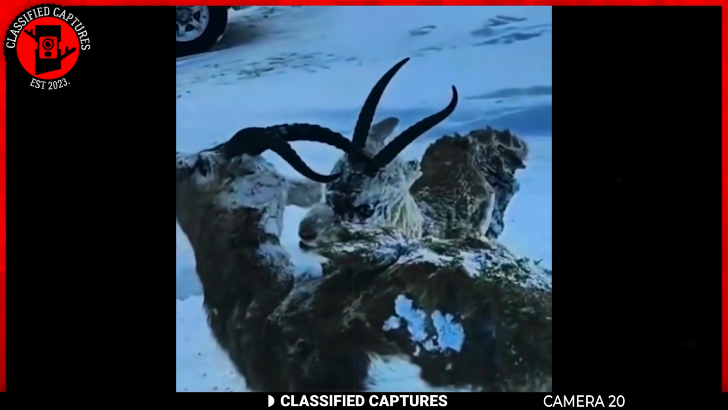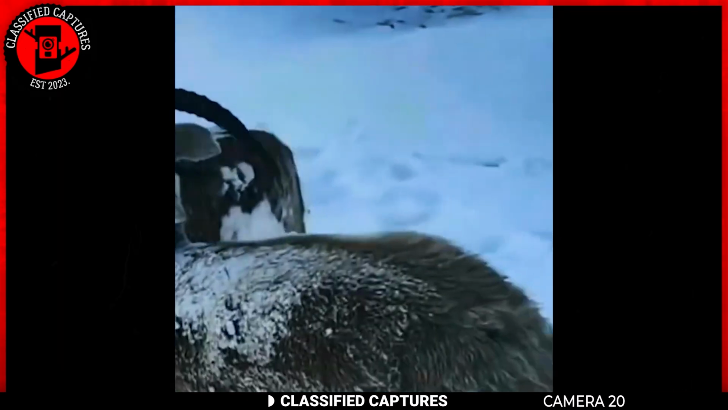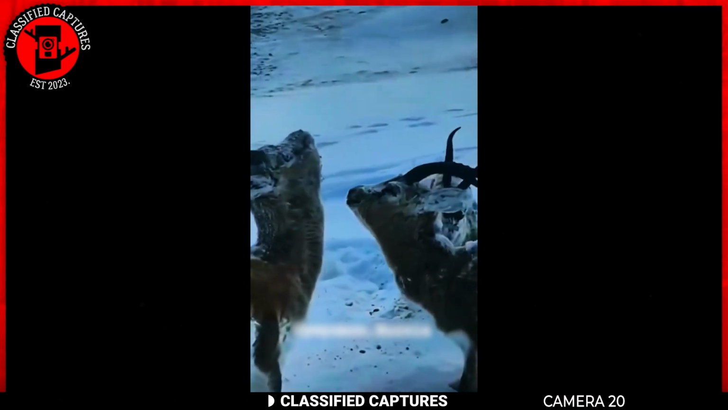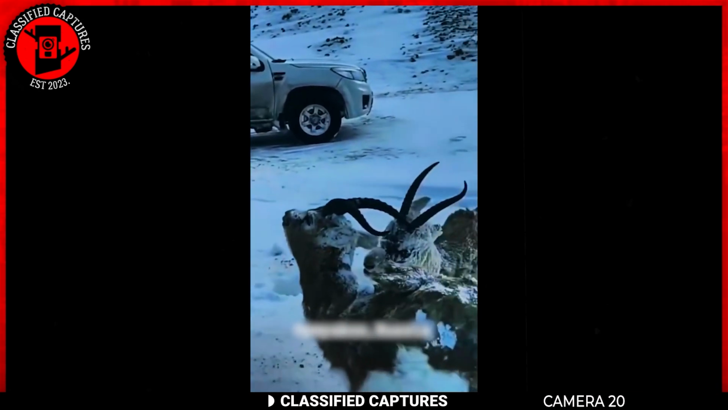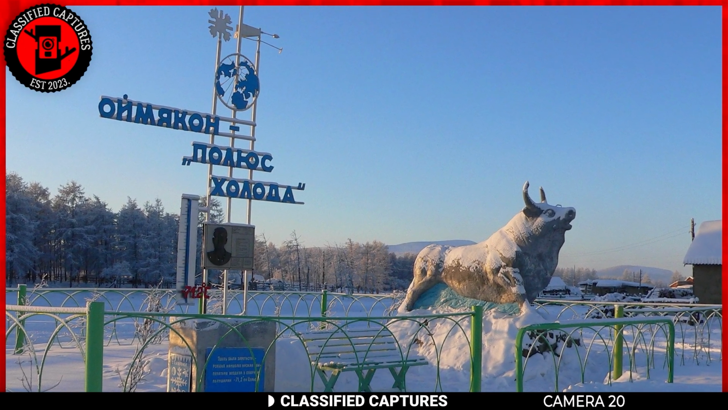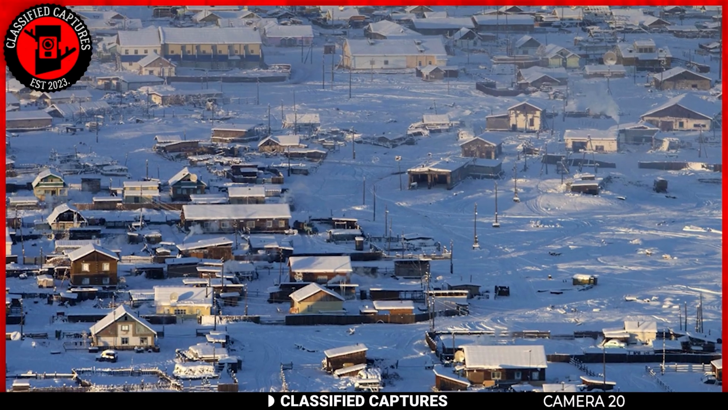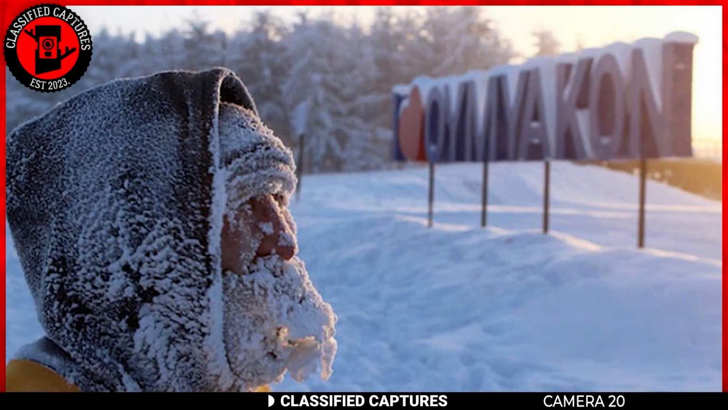3 mountain goats frozen in time, their bodies overtaken by the relentless cold. It's a harsh reality, especially when you consider that temperatures can plummet to a bone-chilling 58 degrees below average near Oymyakon. This remote region is sparsely populated with just 500 to 900 residents as of 2018. It's known for its unforgiving cold, and it's the kind of place that doesn't easily welcome human settlement. And I guess we know now why.